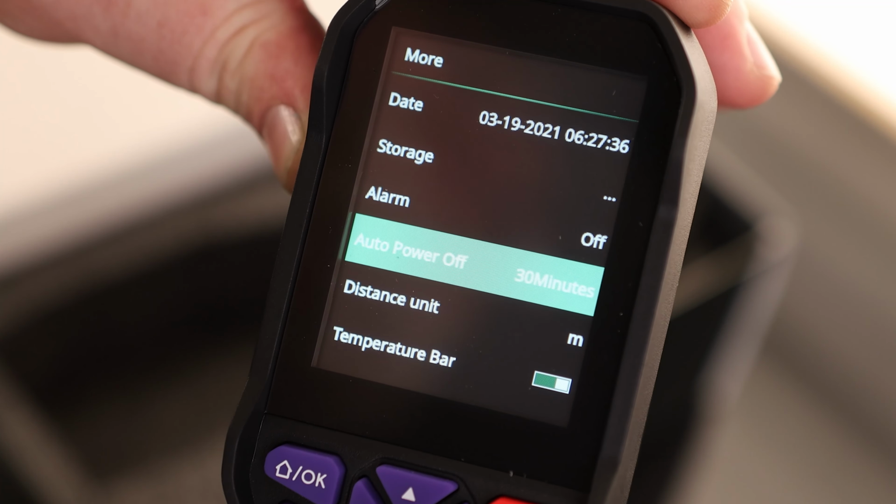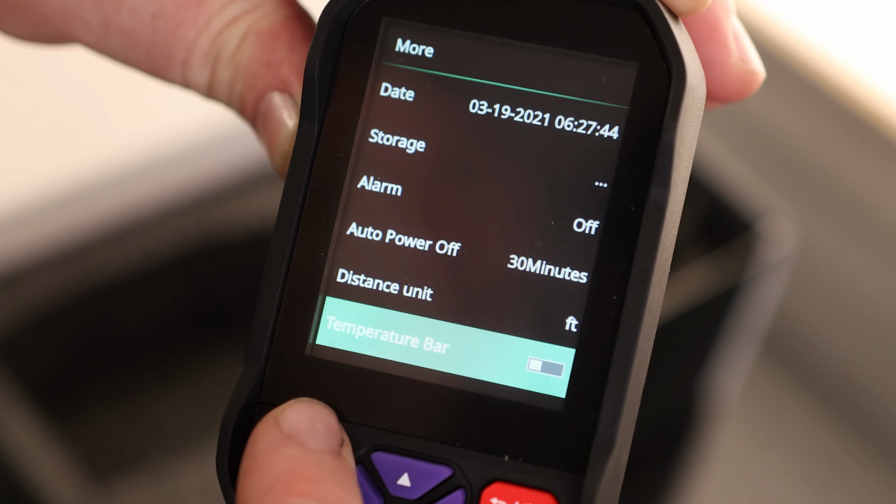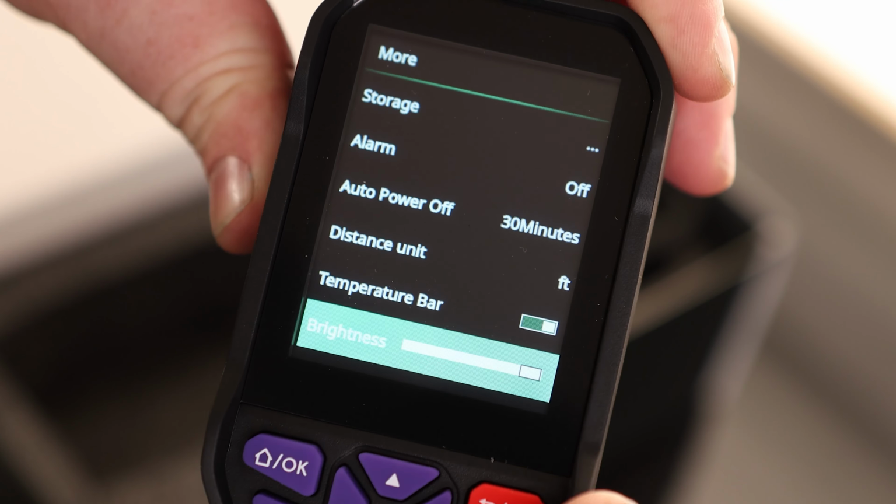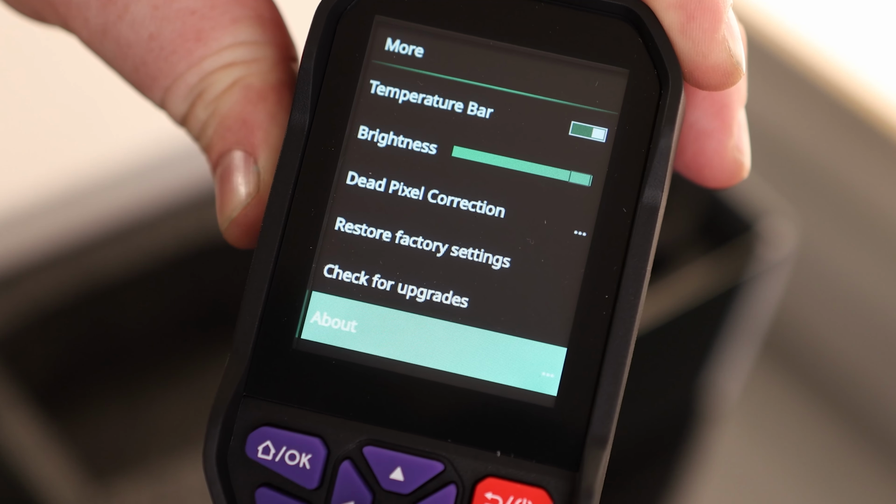We have auto power off. We got 30 minutes. Distance unit is in meters, and we can switch that to feet if we prefer. Temperature bar, we can turn that on or off. So that is just that bar that was on the side. Brightness, so if we want to save battery power, if this is just too bright for us, we can turn that up or down. Dead pixel correction, restore factory settings, check for upgrades, and about.